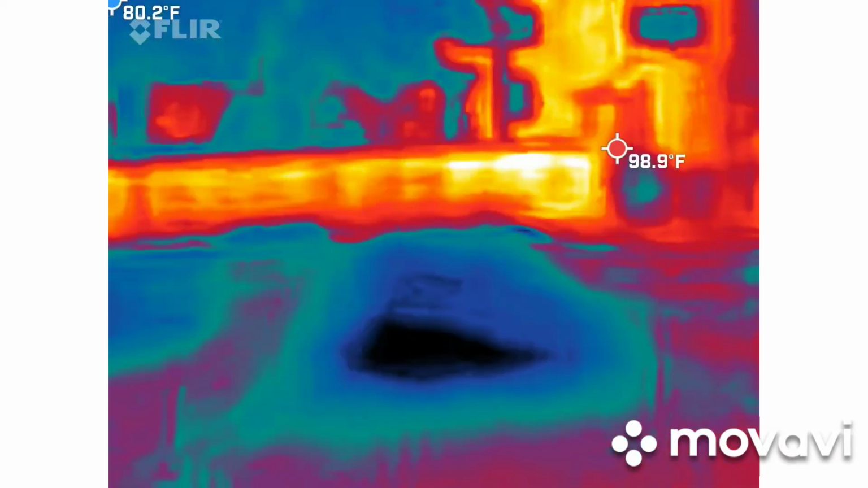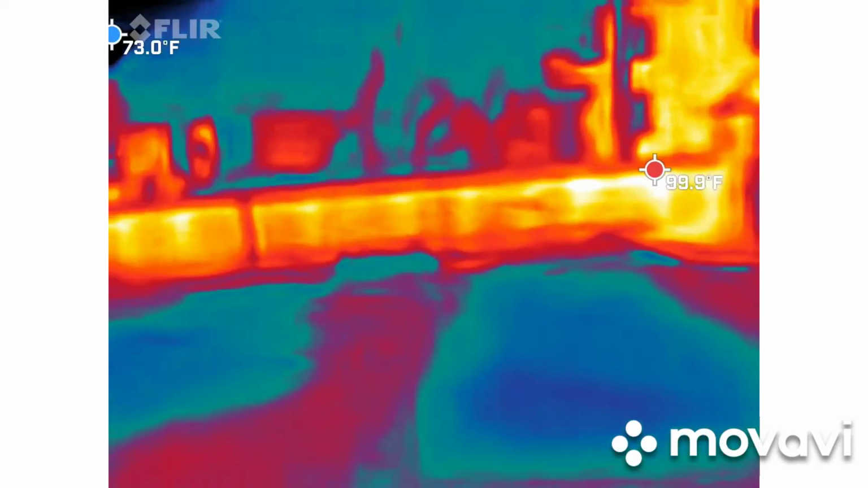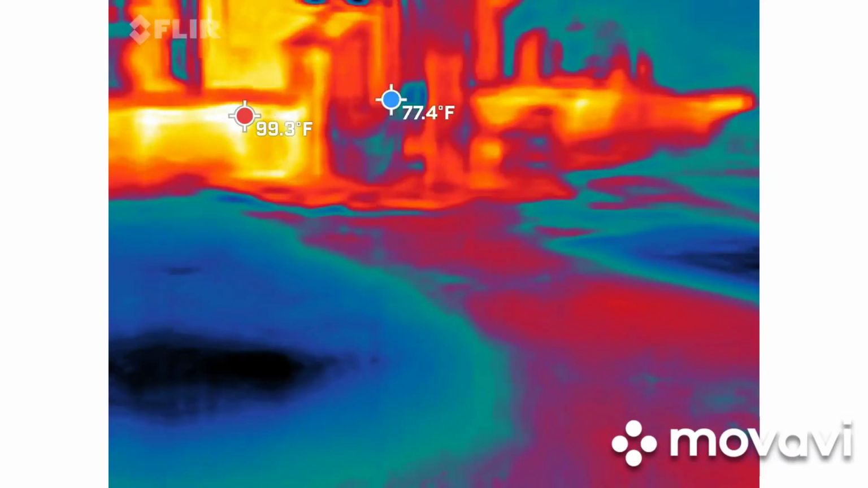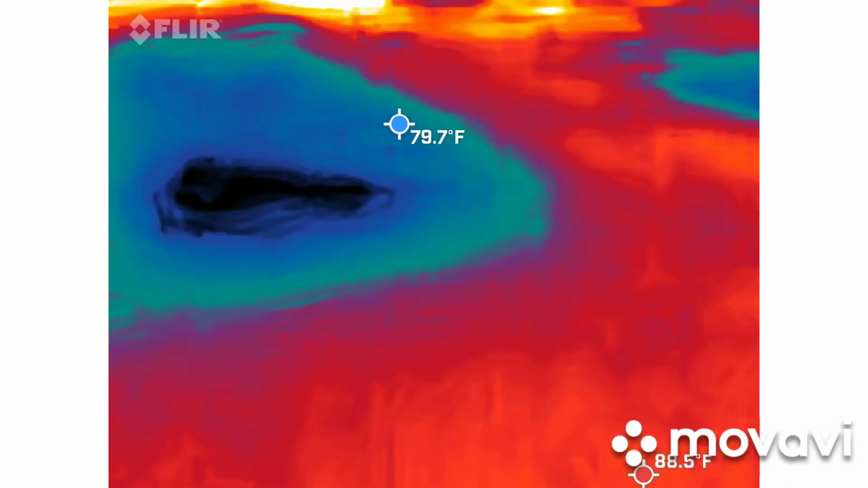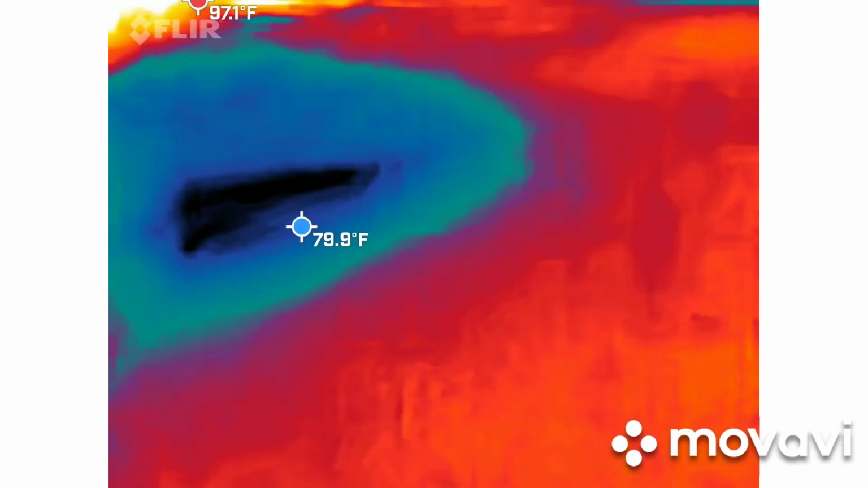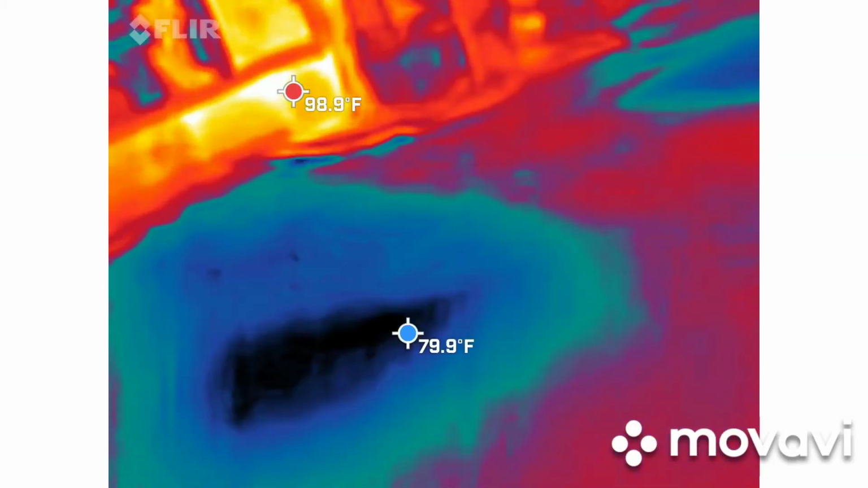Let's see. Ooh, I just got a 4. What if I get this close to it? This is EMF. I don't think this says signal. I don't know what EMF means. Electromotive force, I think. Anyway.